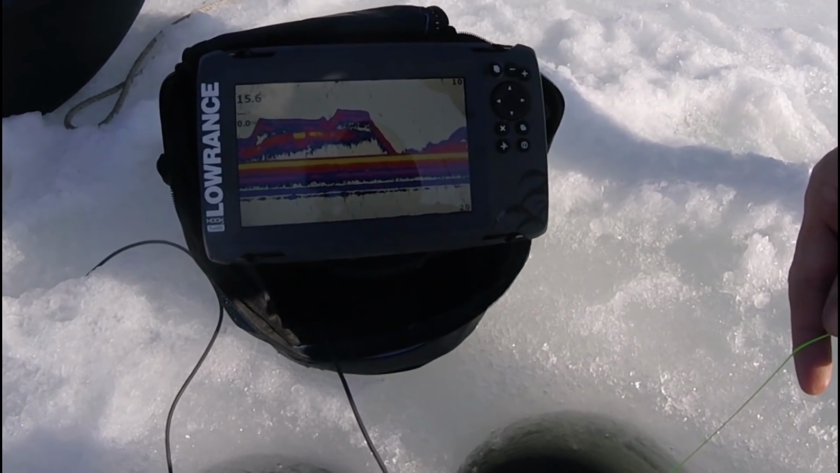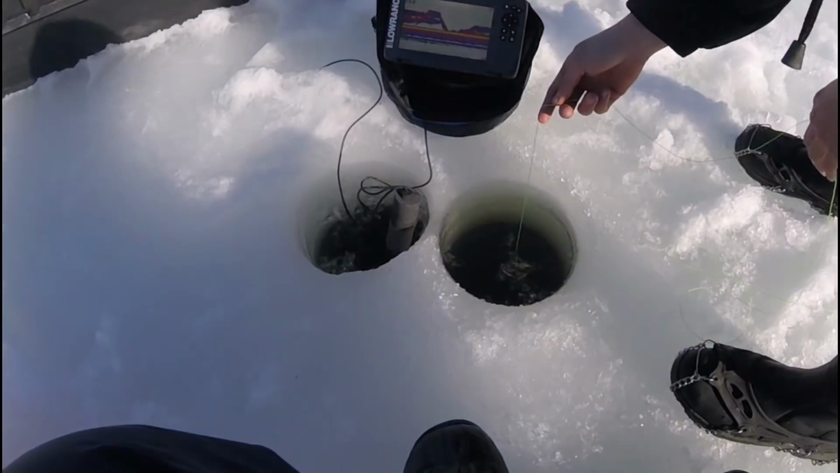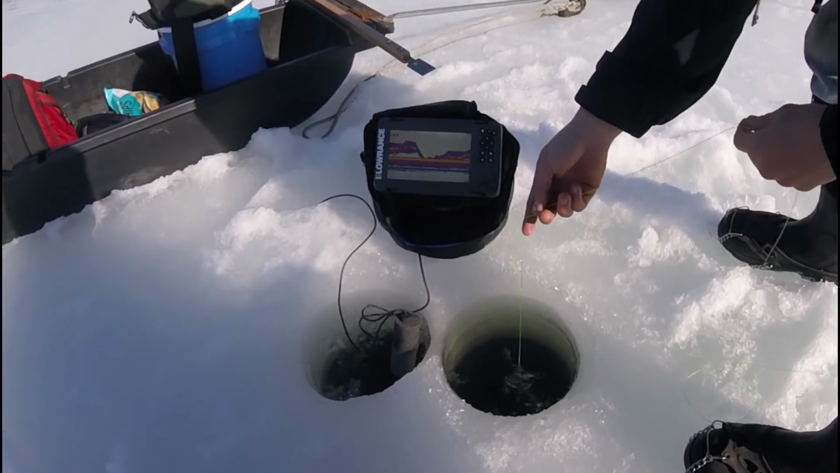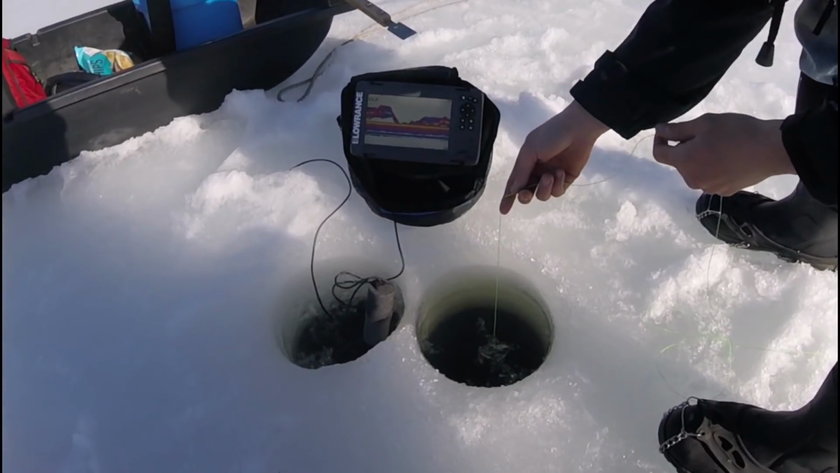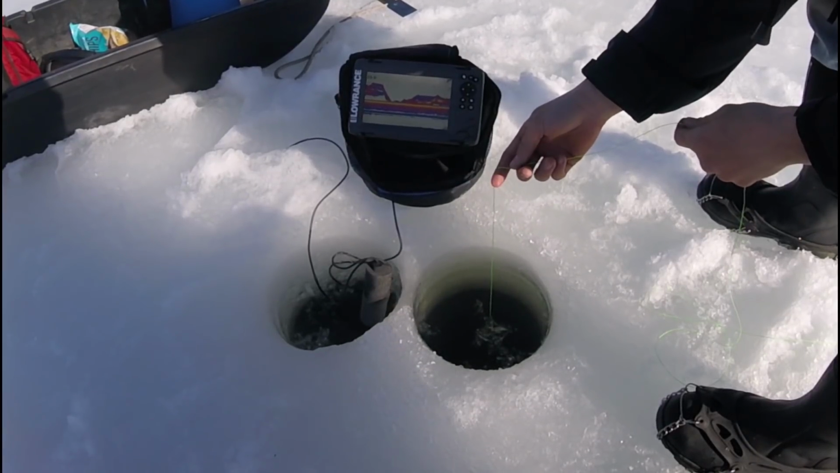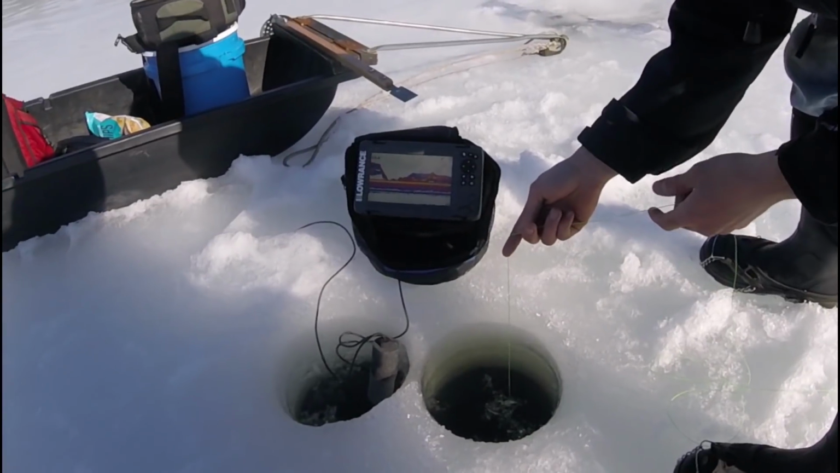No, he's right under it. Okay, he's with it. Oh my god. Is he on? He just freaking smoked it. You gotta let him eat. I'm not. He's just not taking. He's bumping it. That's all he's doing. It's a sturgeon. He's just gonna scream it out of my hand.